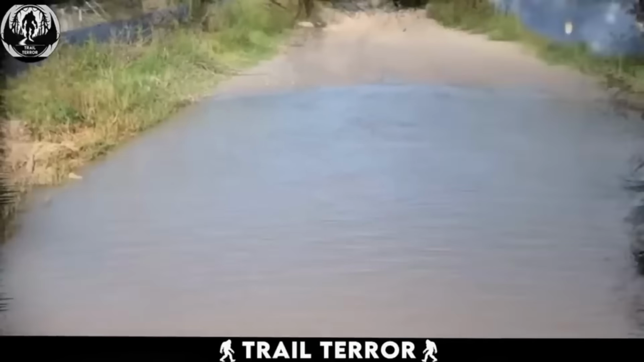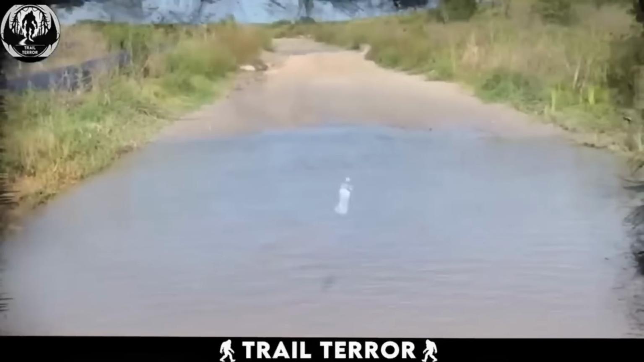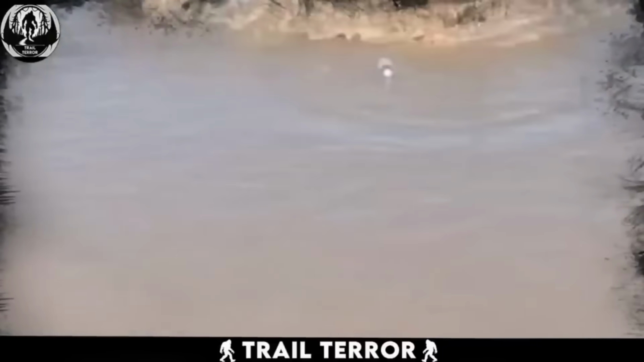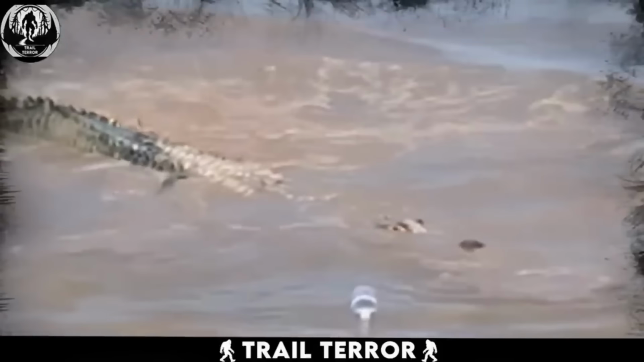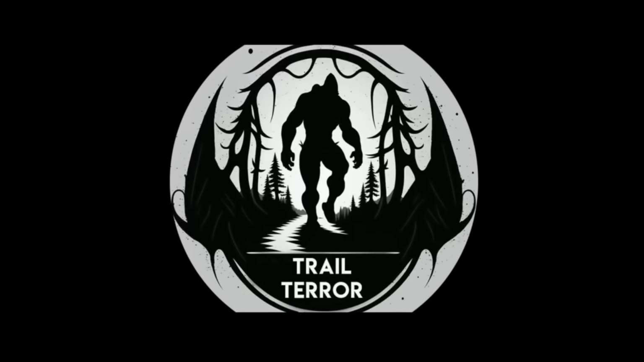Florida's puddles can be more dangerous than they appear. These powerful predators might be lurking beneath the surface, waiting for an opportunity to strike. So next time you're in Florida, especially near water, proceed with caution. You never know what surprises might be waiting just out of sight.